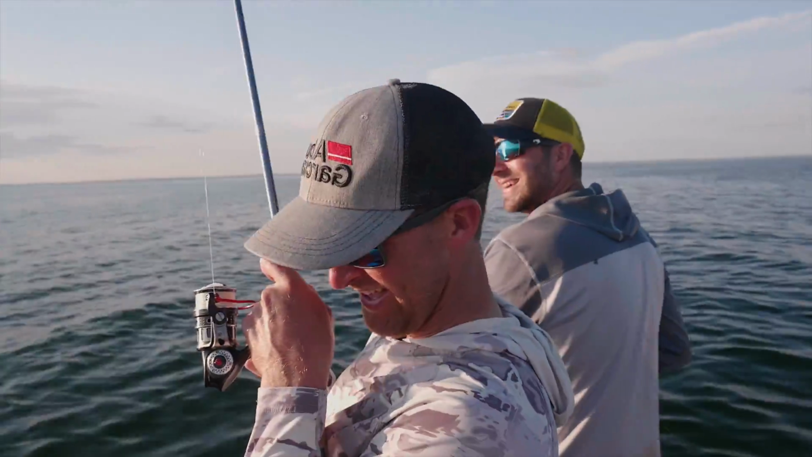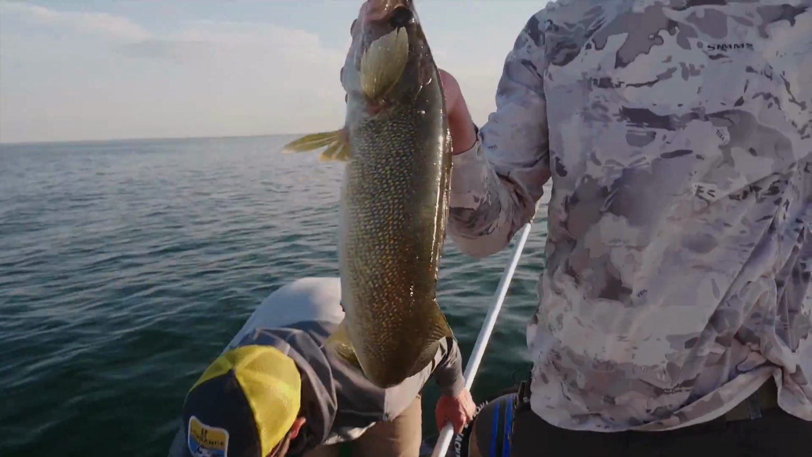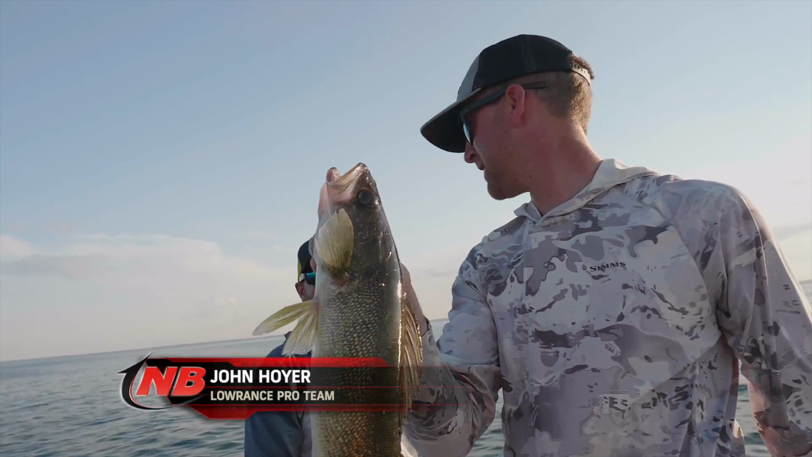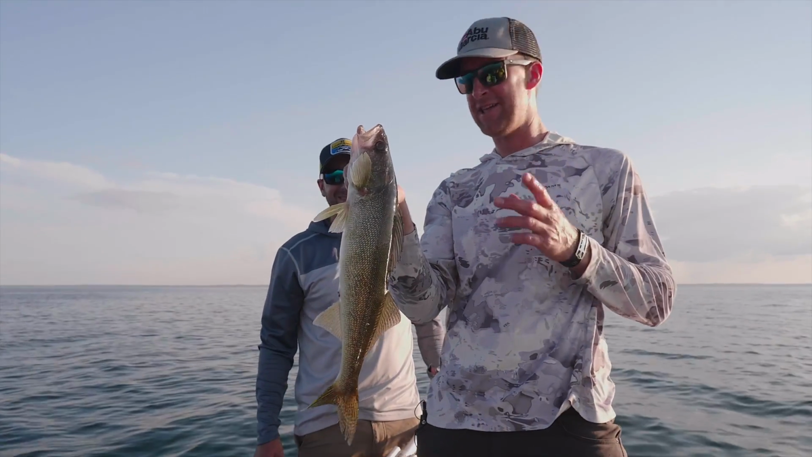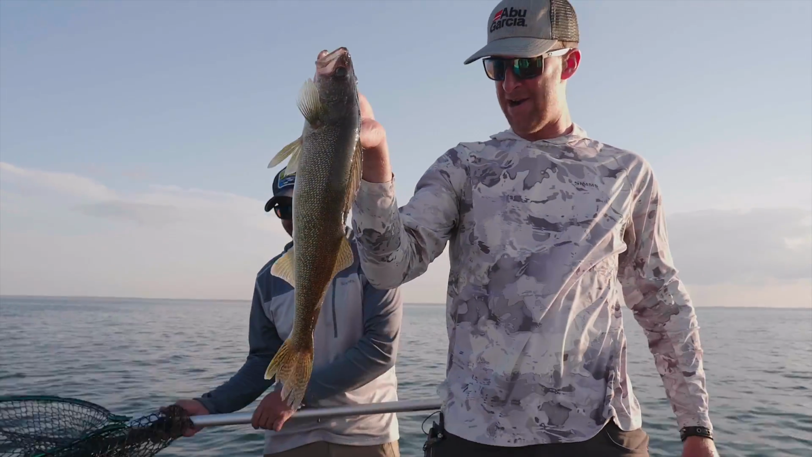Ooh, nice. Thought he was getting dinner, and it turned out to be a power minnow. It did land right on the nose, so I can't blame him for eating it, you know what I'm saying? I mean, I would do the same thing. It's like a nice gummy worm or gummy minnow that comes down from the heavens. All right, better get it back.